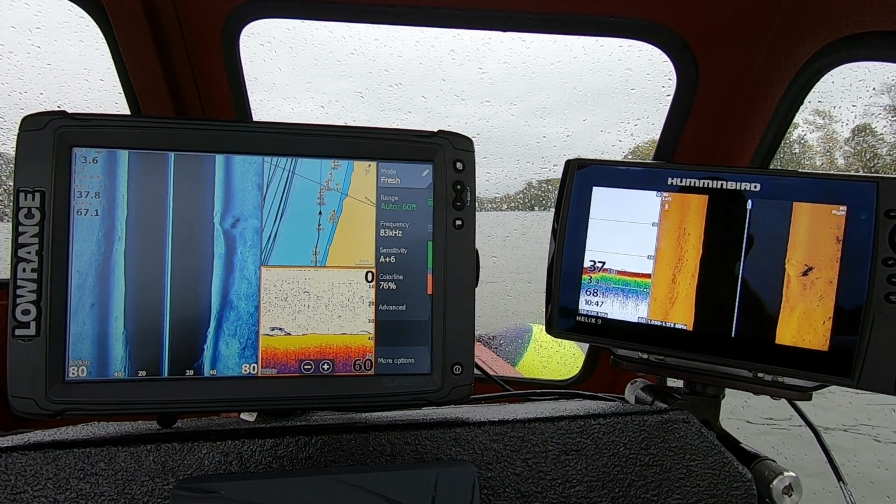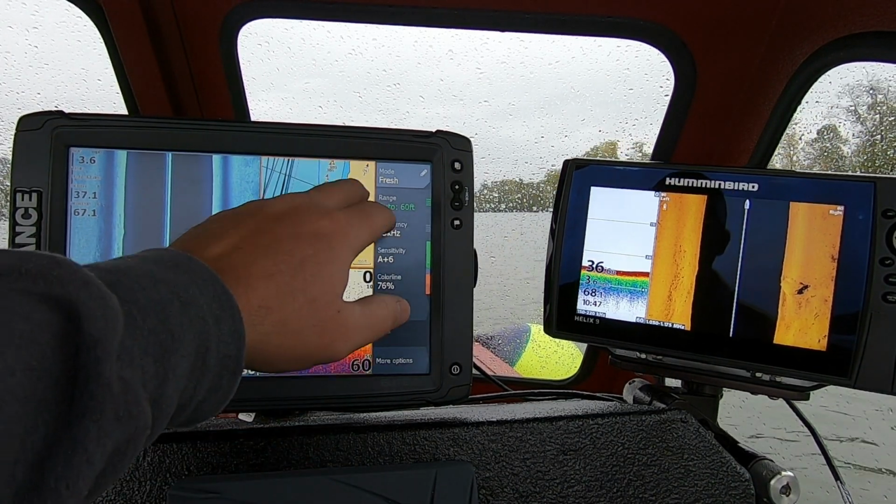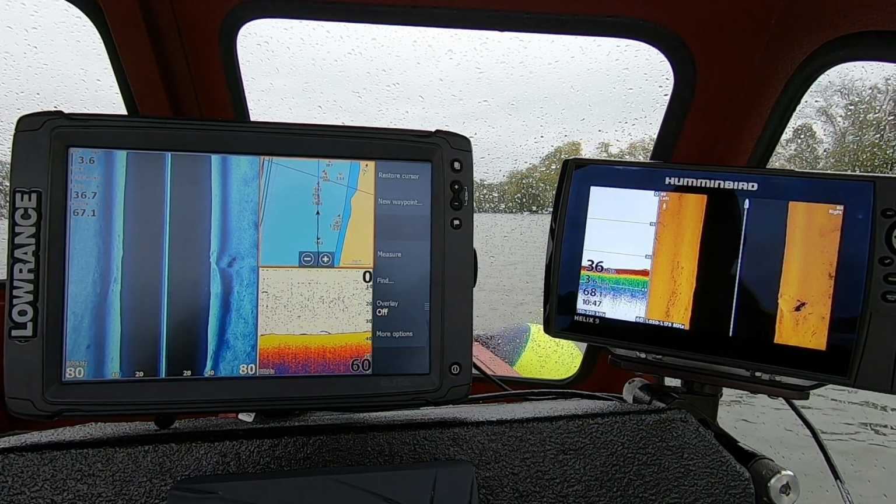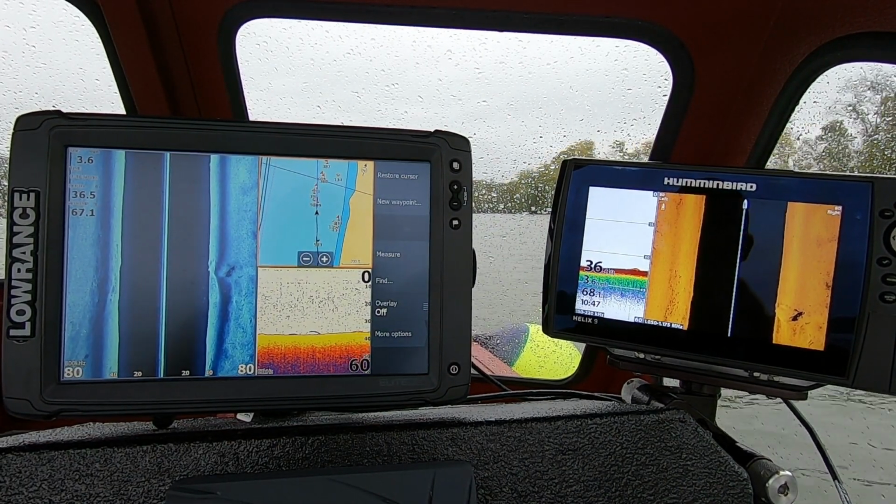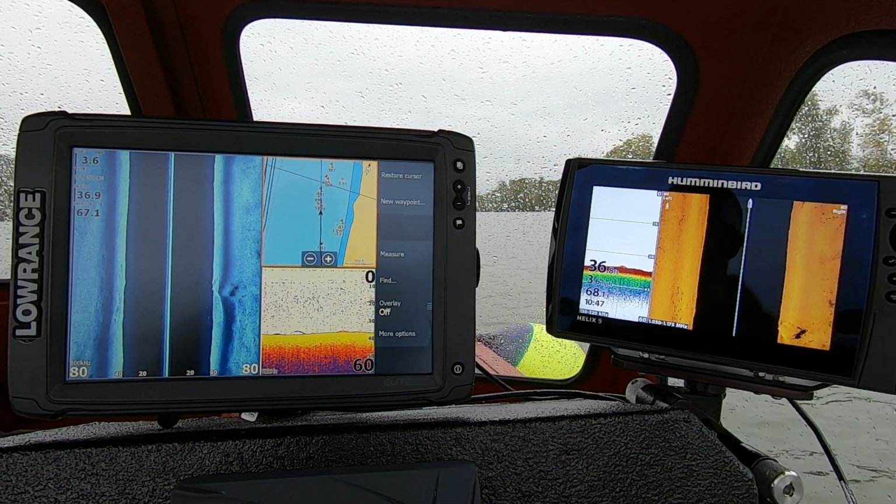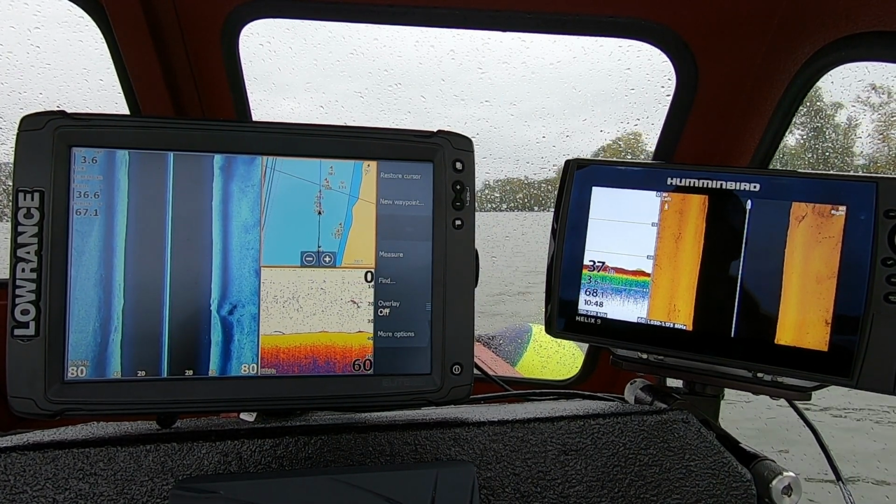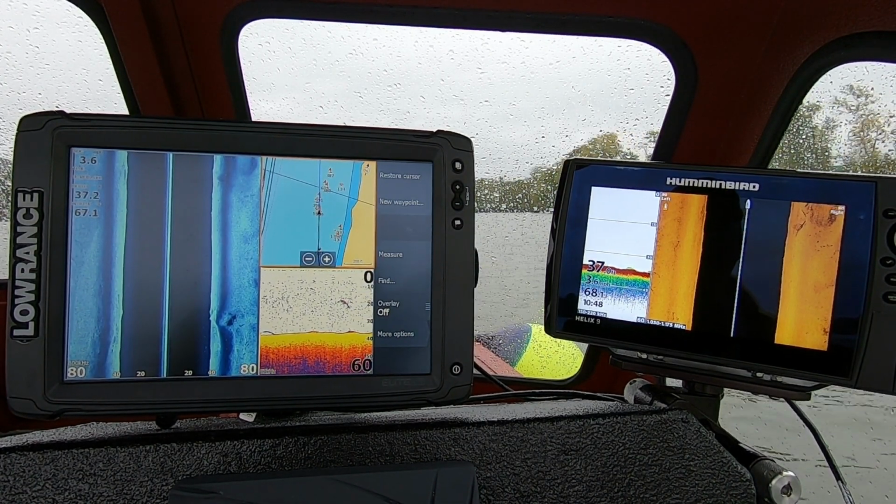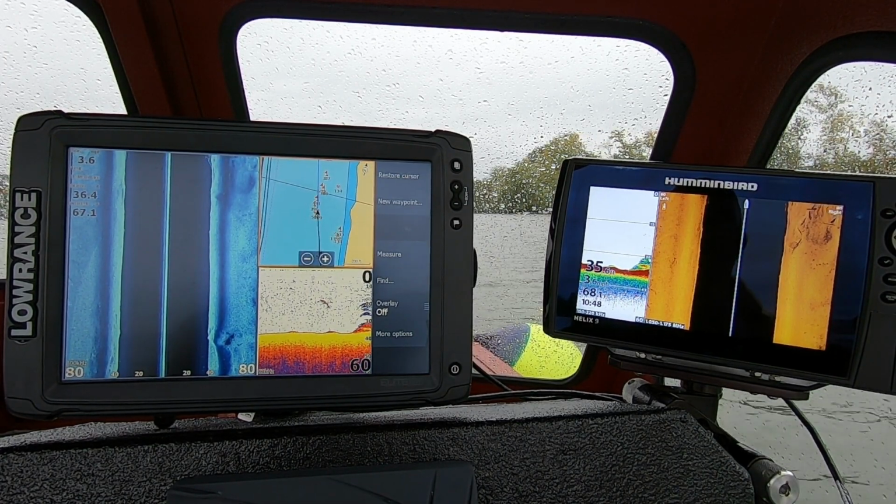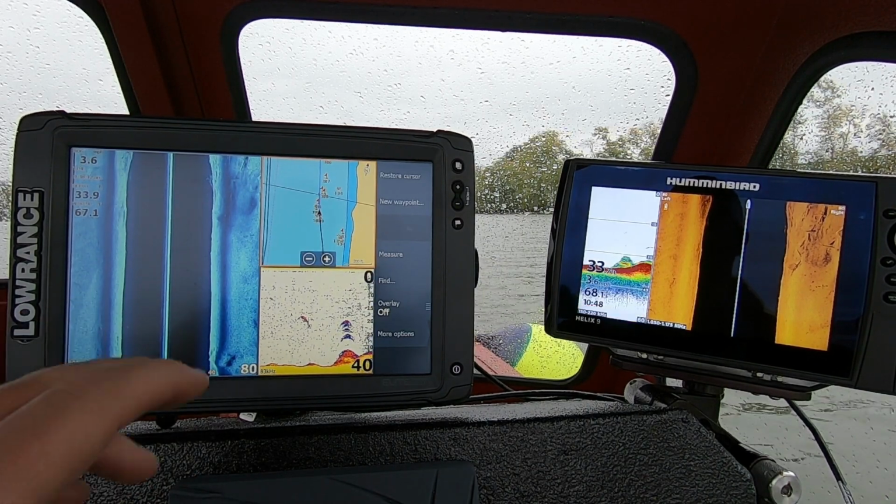So we're coming up on some structure here. As you can see, I left my Lowrance so I could see my waypoints and get a good go over top of the structure for you guys. Now we're not going to be moving real fast. I'm going to go between 3 and 4 miles per hour. Now what we're coming up on here is a small wood pile, small brush.